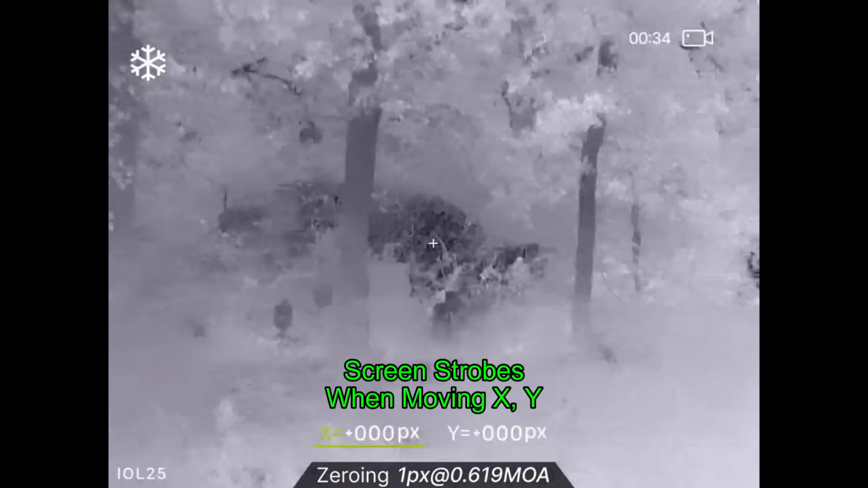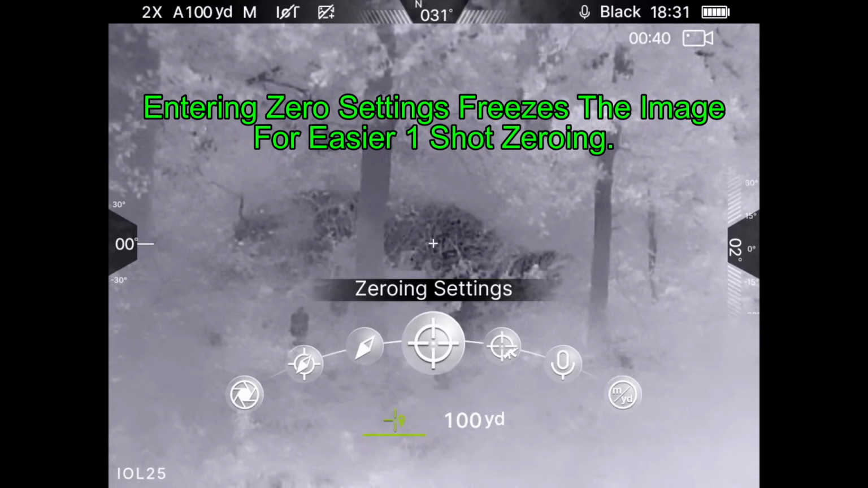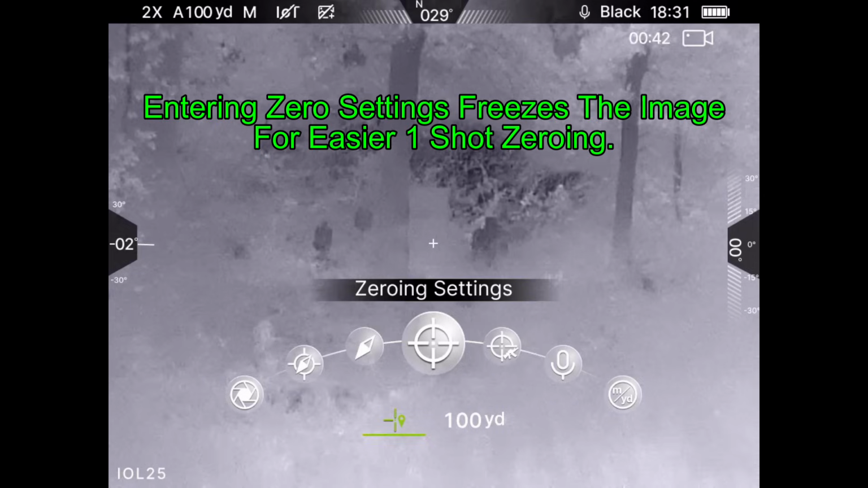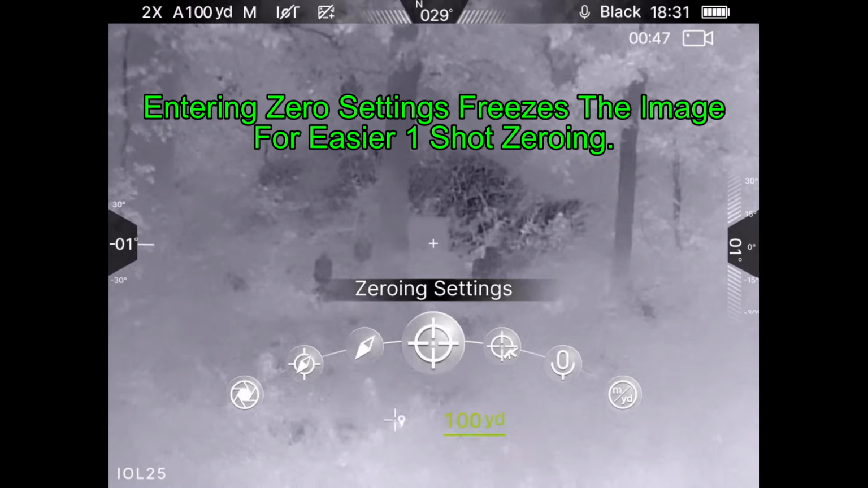Oh, that's not good. As you can see, the image started strobing, and while that was annoying, I was still able to correct the 0 and get the rifle ready to hunt. I later reported the problem to INFITAC, and this turned out to be a simple software glitch that has been rectified.